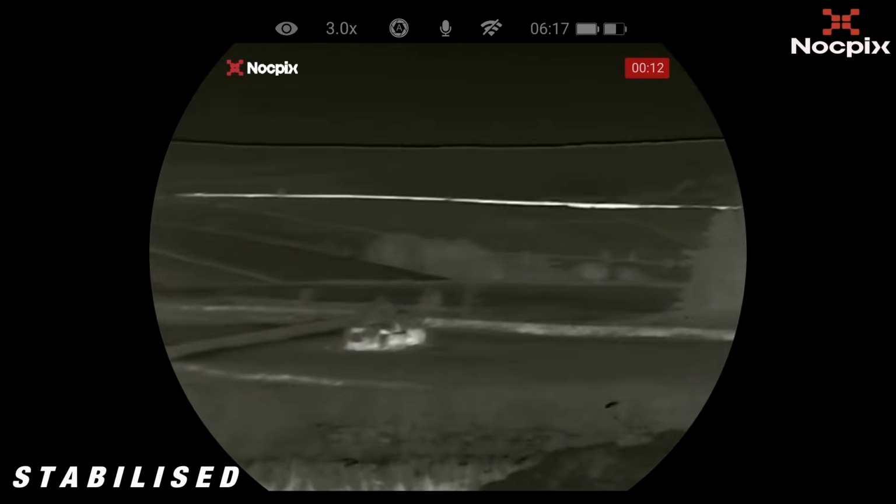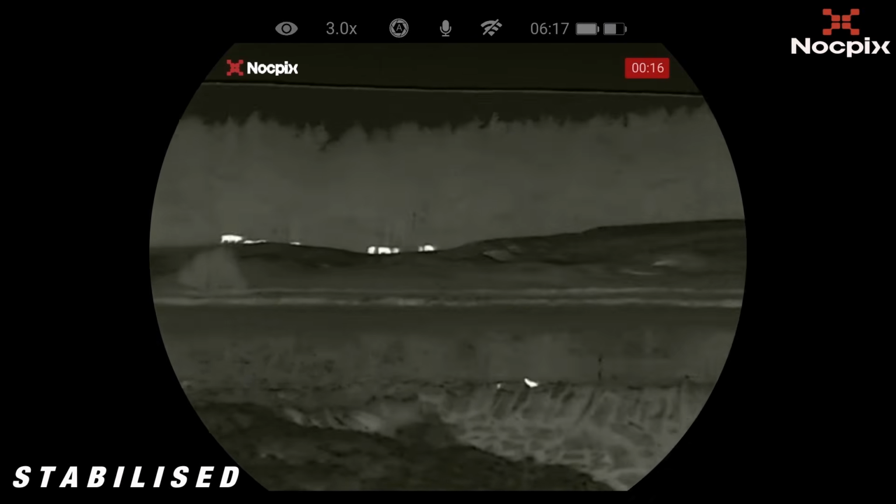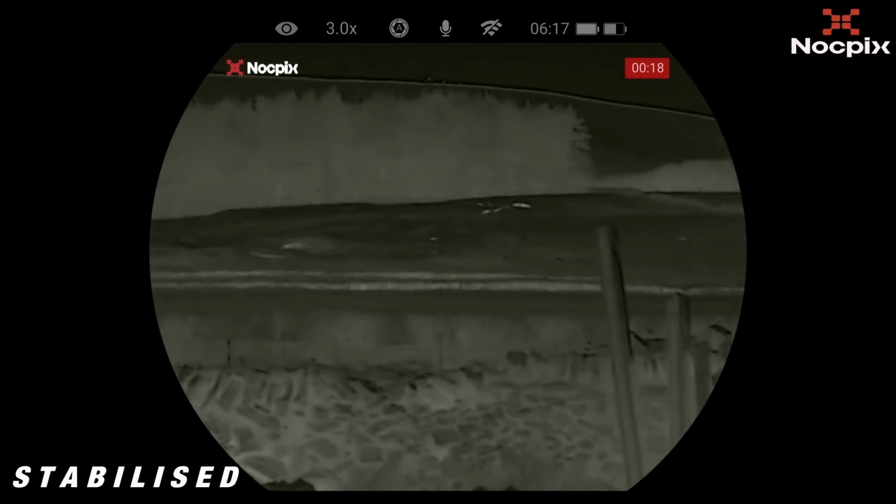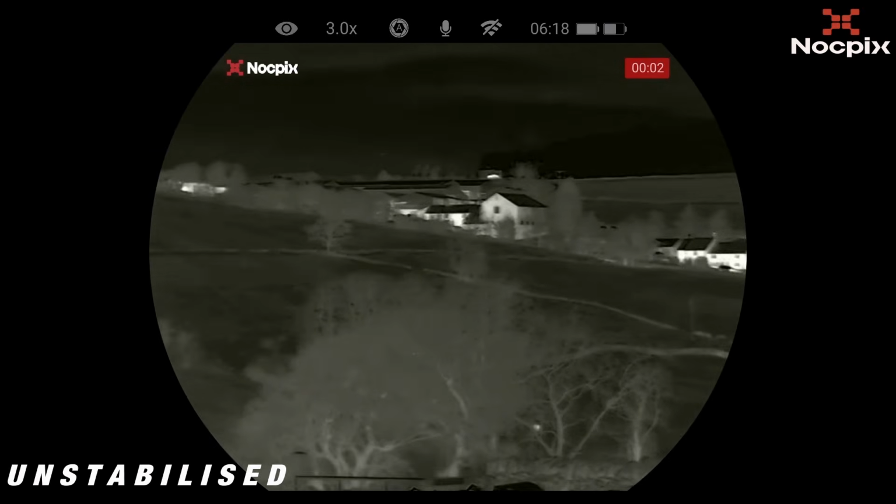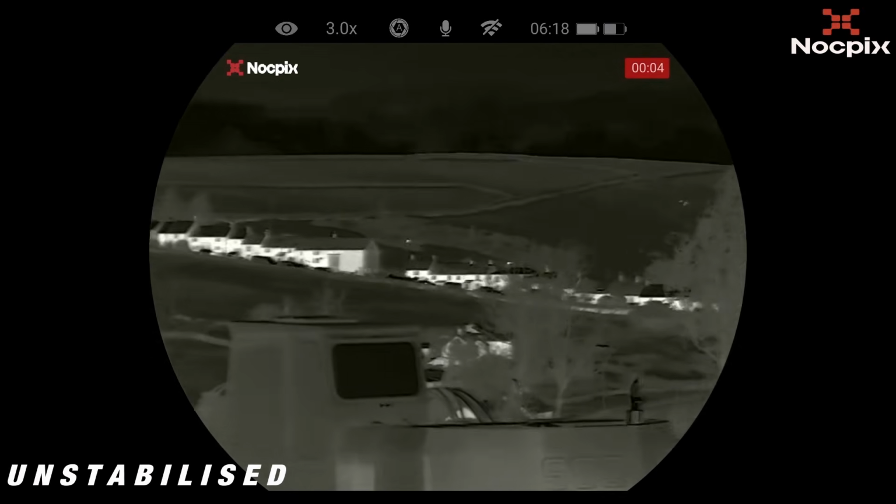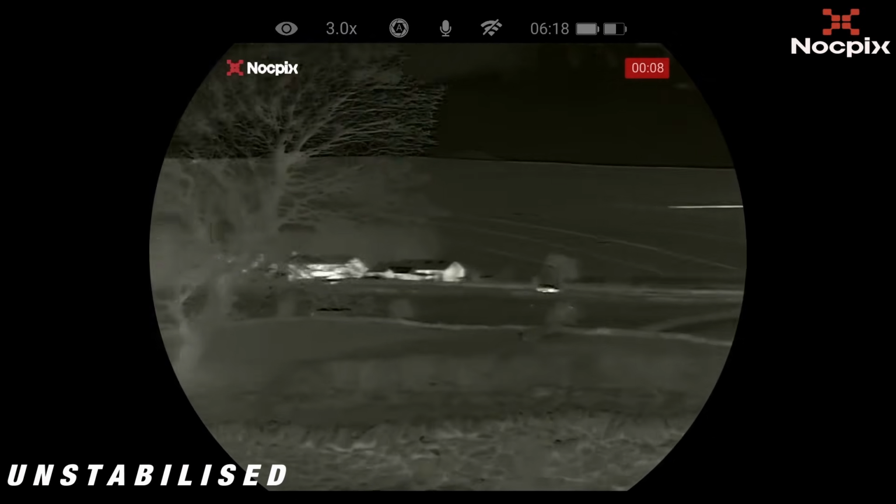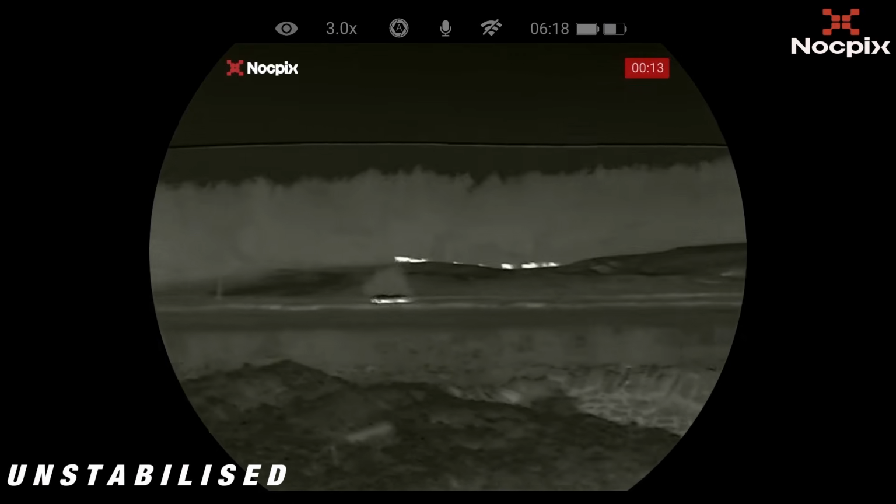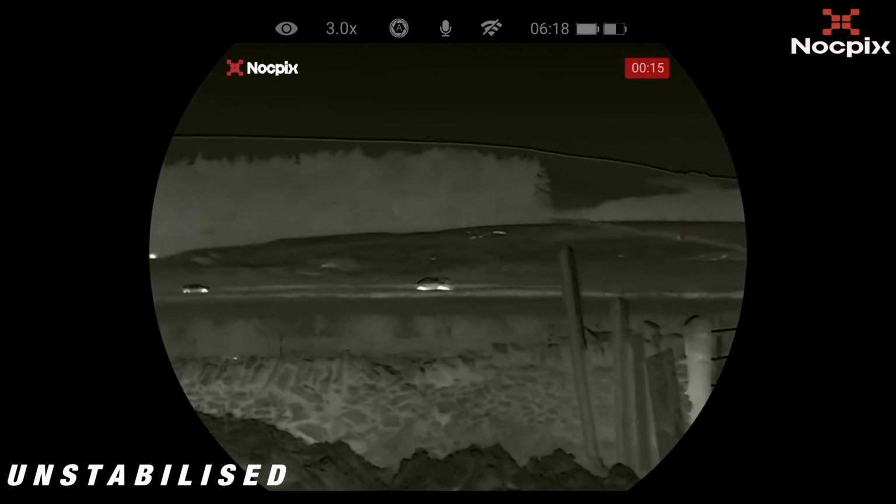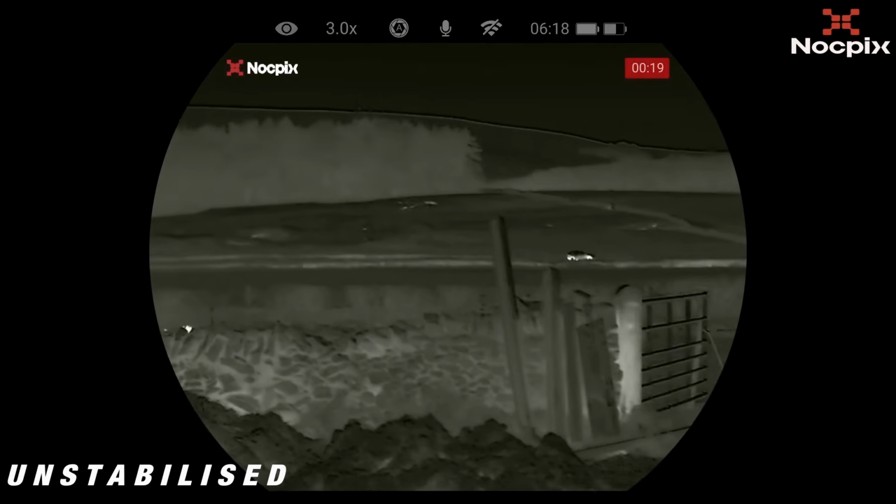I would also add though, the real-time image you do see through the Quest is 1920 by 1200, which is pixel sharp. Now this video is on a 1080 timeline on YouTube, so in real life, actual viewing the picture, it really doesn't do it justice here. It doesn't really show the clarity of image you will get when actually using the Quest. It is really a great image.